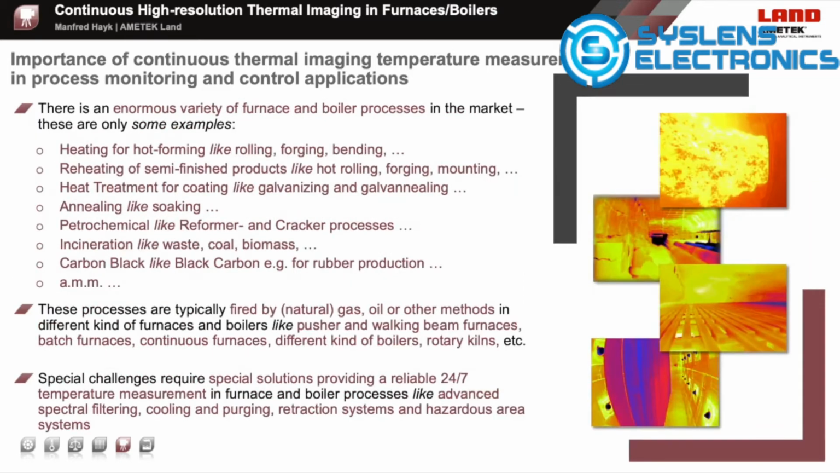There is of course an enormous variety of different furnaces and boilers present, and each of them is different from the others. These are only some examples for applications. Heating for hot forming like rolling, forging or bending, or reheating for semi-finished products like hot rolling, forging or mounting.